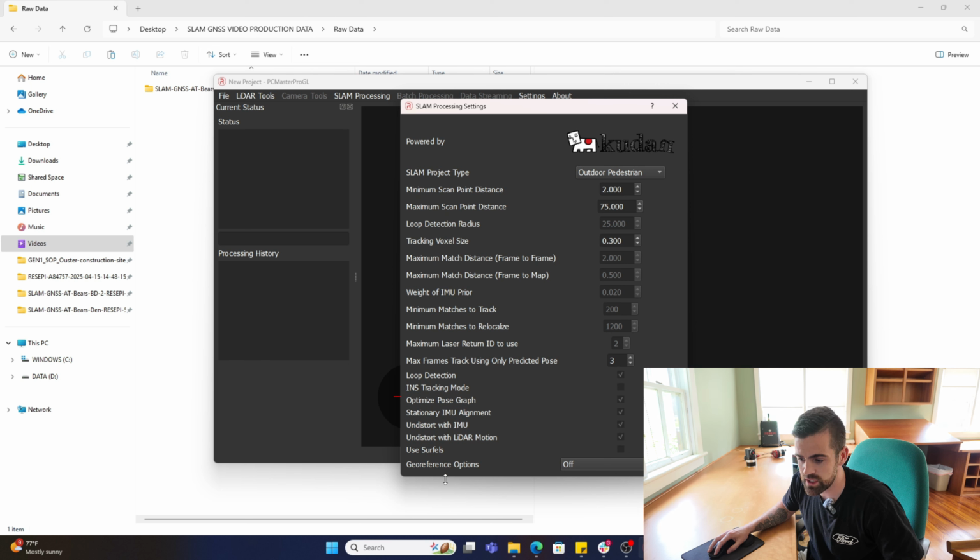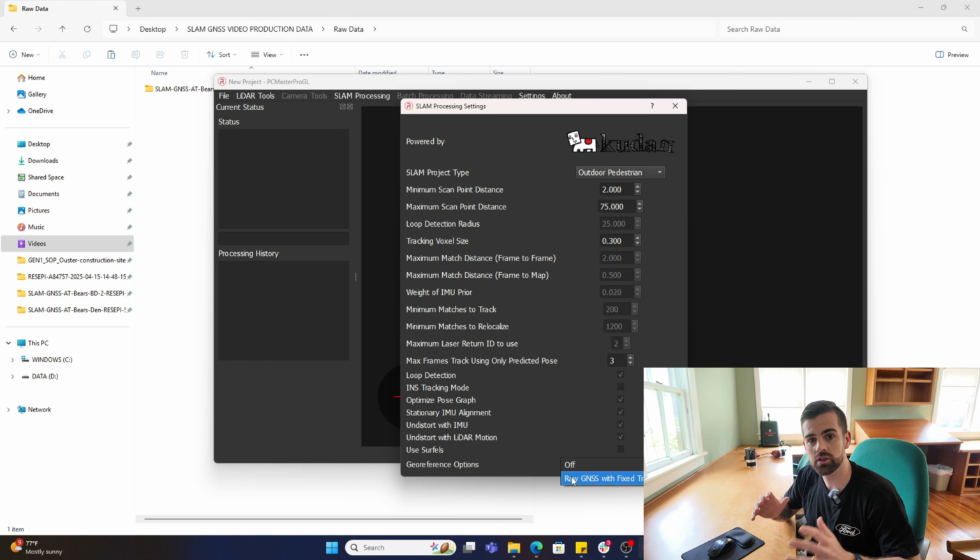And right down here, this georeference options. Currently, we just have one. This is the raw GNSS with fixed trajectory. So what it's doing is a SLAM process, and then it's taking the SLAM computed trajectory and point cloud and dropping it into a georeferenced coordinate system.